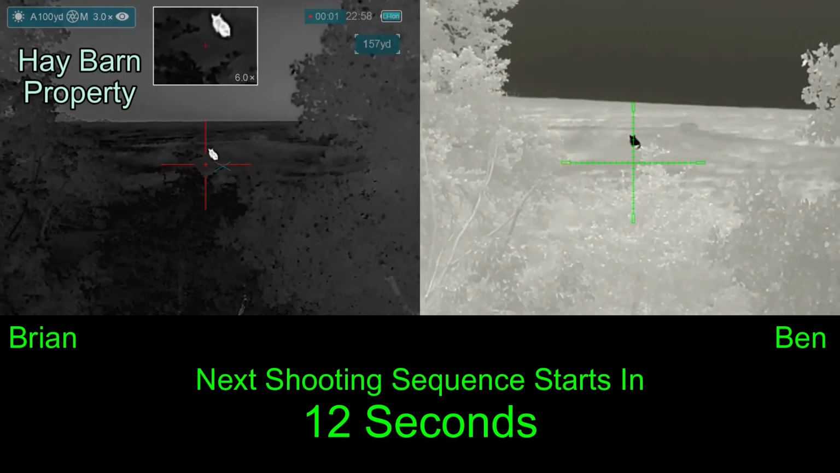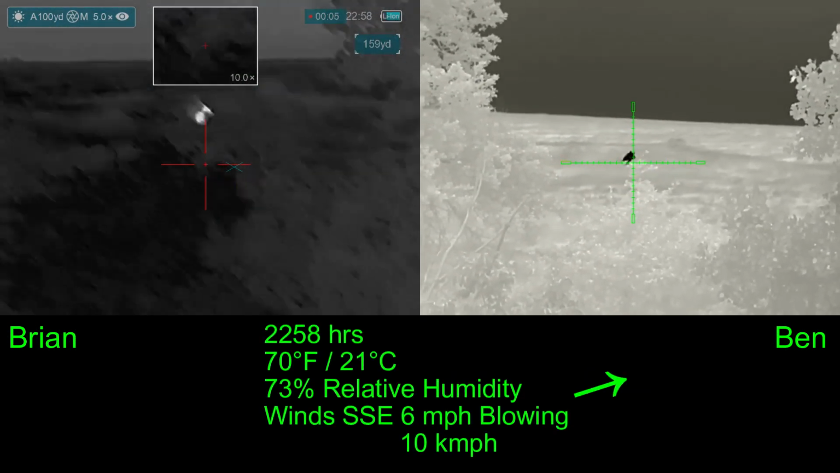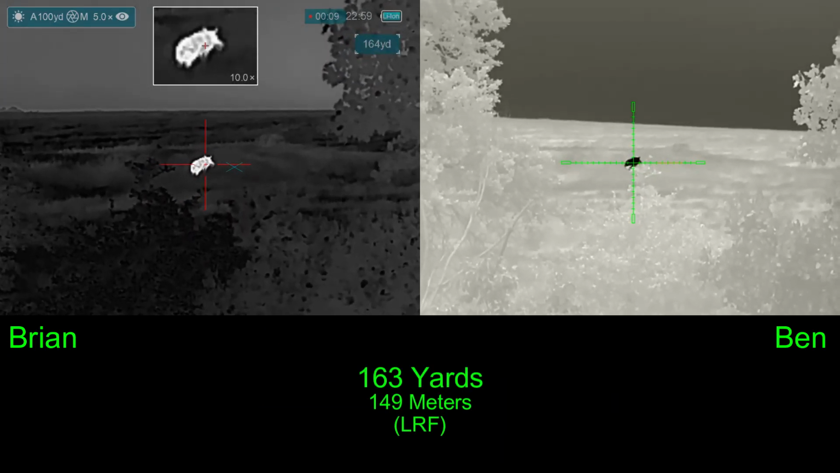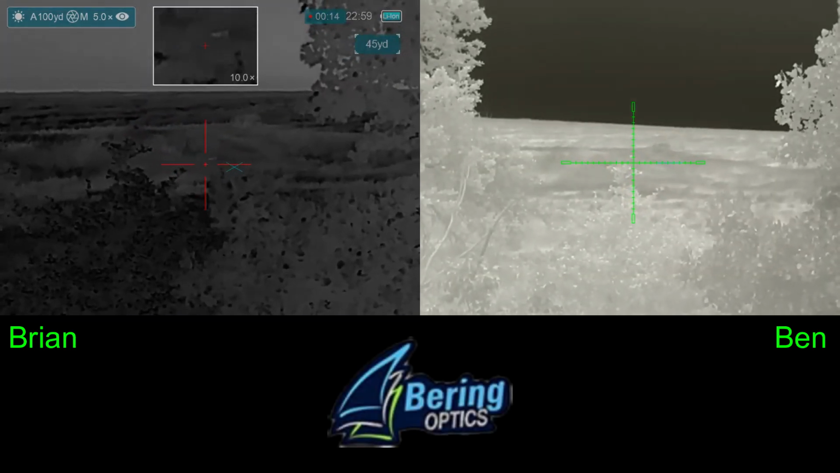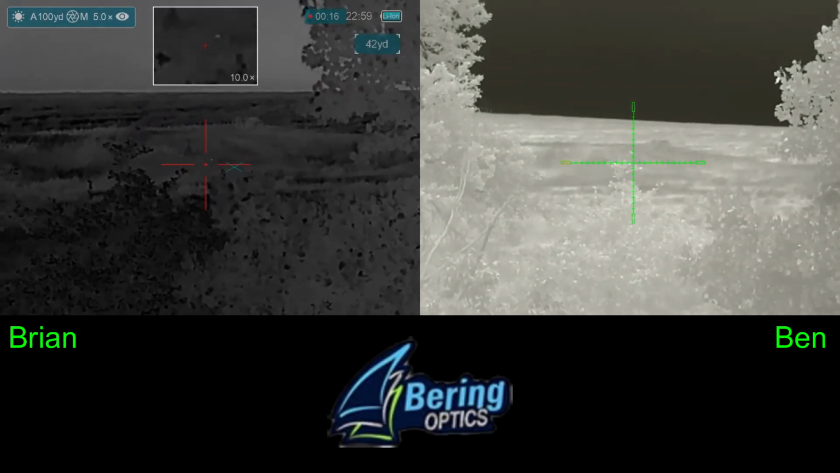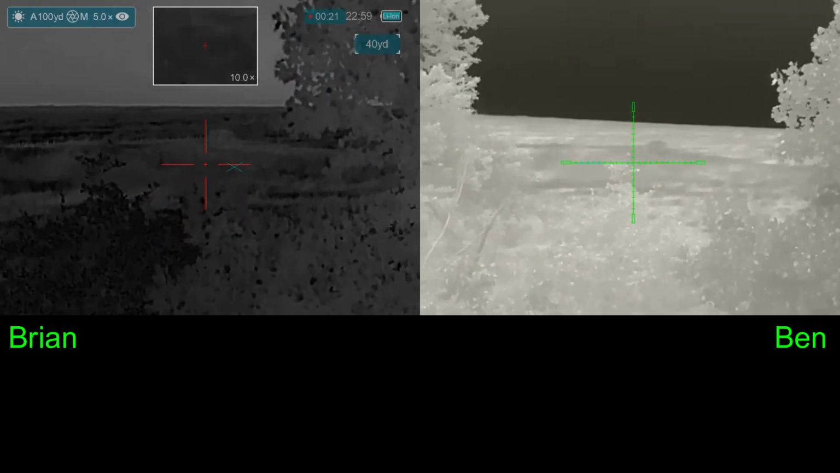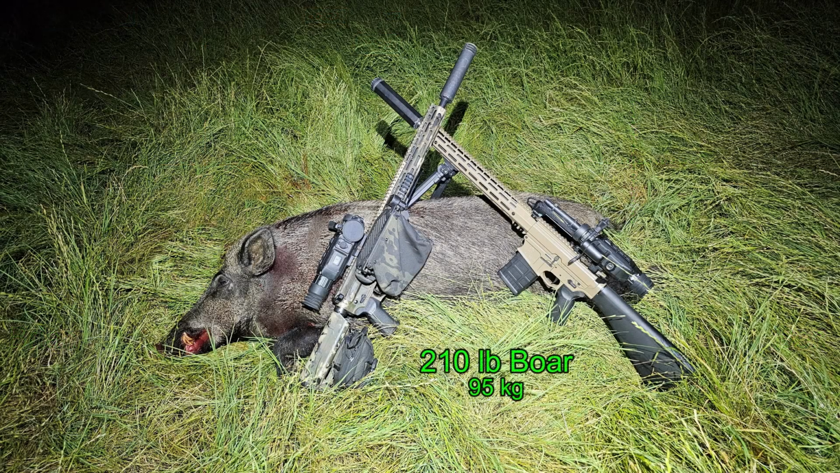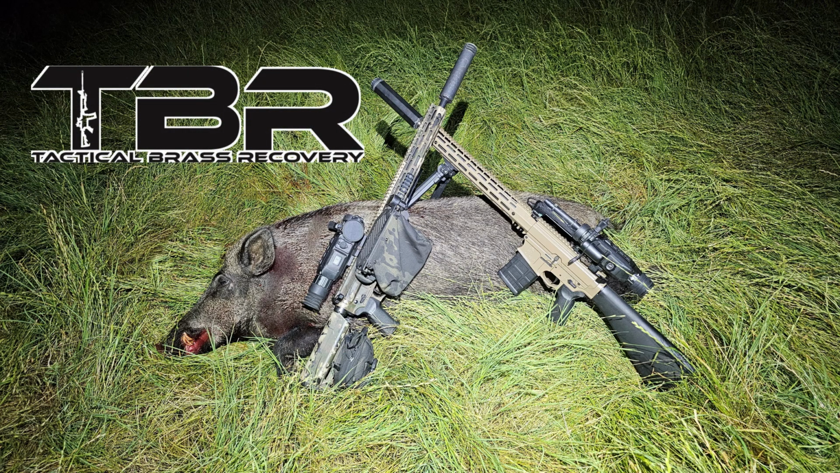Next property, we've got a good sized boar on the hillside on the other side of the creek. Shooter ready? 3, 2, 1. Down he goes. Nice shot. 2 hits. Fist bump, boom. Safe. And he turned out to be a 210 pound boar. Brass catcher by Tactical Brass Recovery.